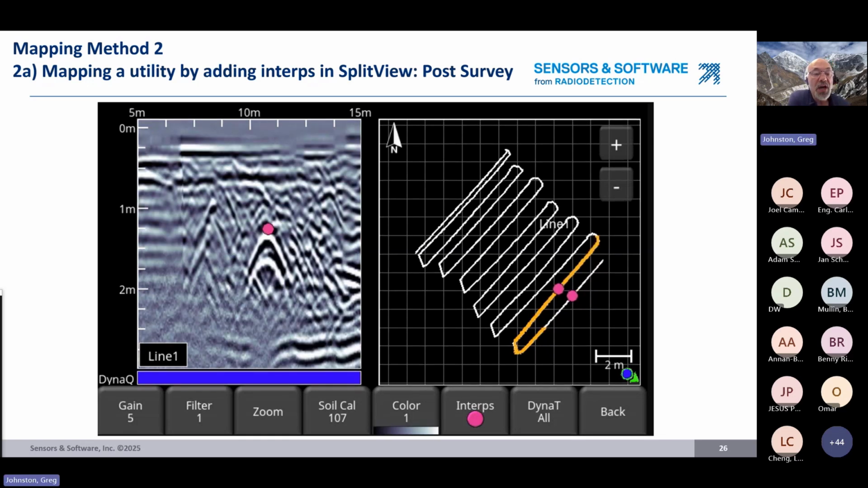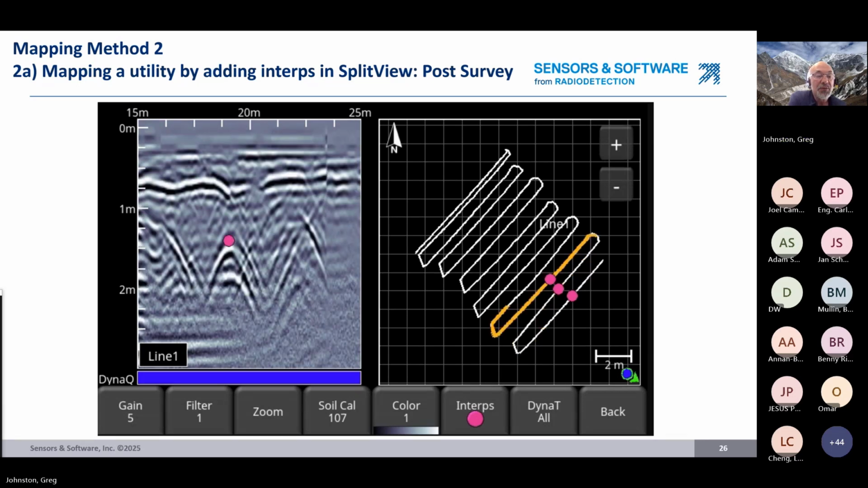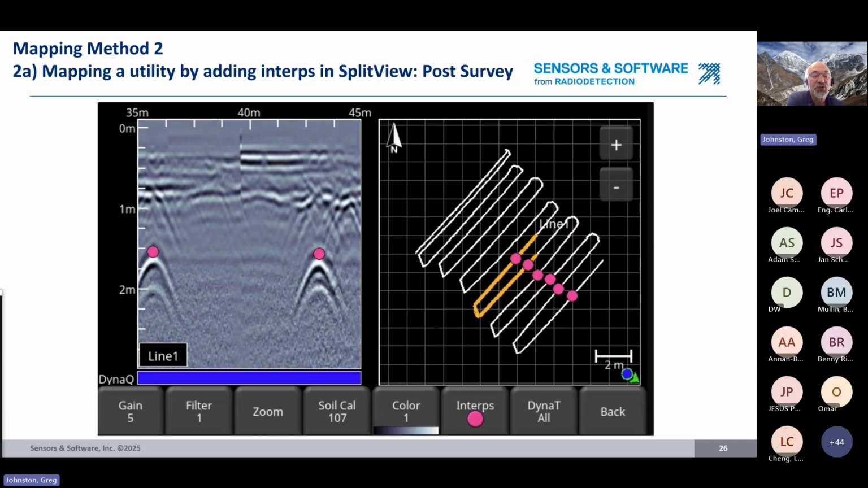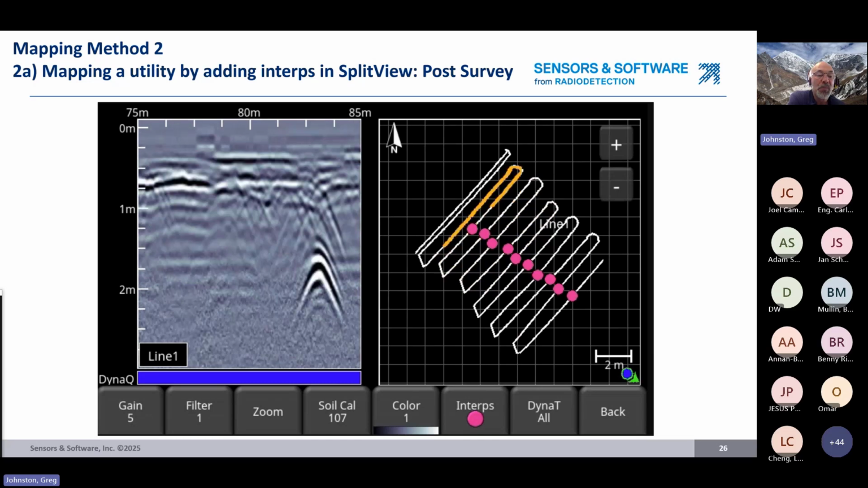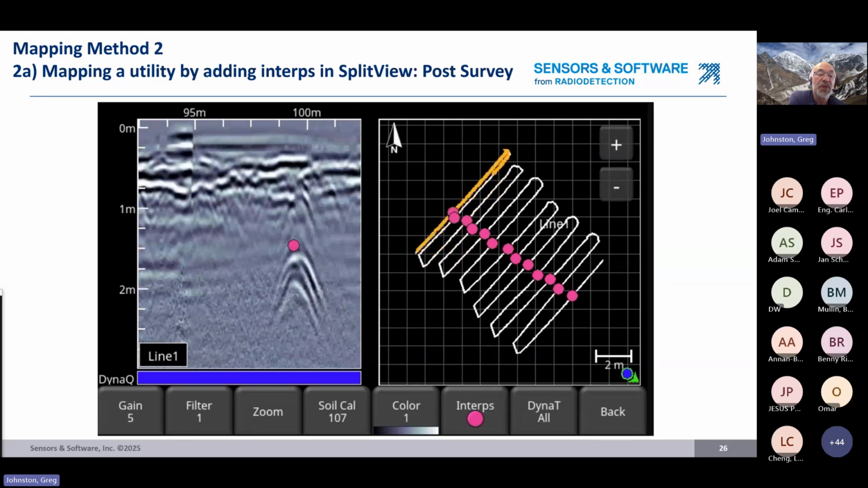So we put a pink dot on the hyperbola, we move over to the next adjacent spot. We see another hyperbola, we put a pink dot on it. We see in the map that they're lining up in a straight line. That gives us a strong indication that this is a utility that's moving across the area. And so inside of a minute here, in our post-survey step, we have confirmed that this series of hyperbolas line up in a nice straight line and give us a strong indication that they are a utility. And we've got a very accurate indication of the depth as well.